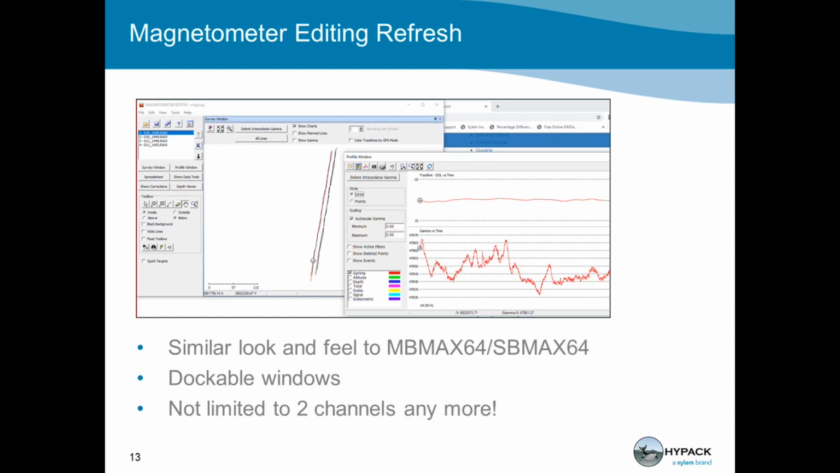All right, magnetometer editing. And this is part of the platform where we're trying to make all of our editing tools look similar. There's something great about parallelism and getting everybody on the same page, and everything looks the same. Single beam editors, MBMAX 64, also written by Mike and others now, but Mike started it and wanted it to look exactly like MBMAX 64.